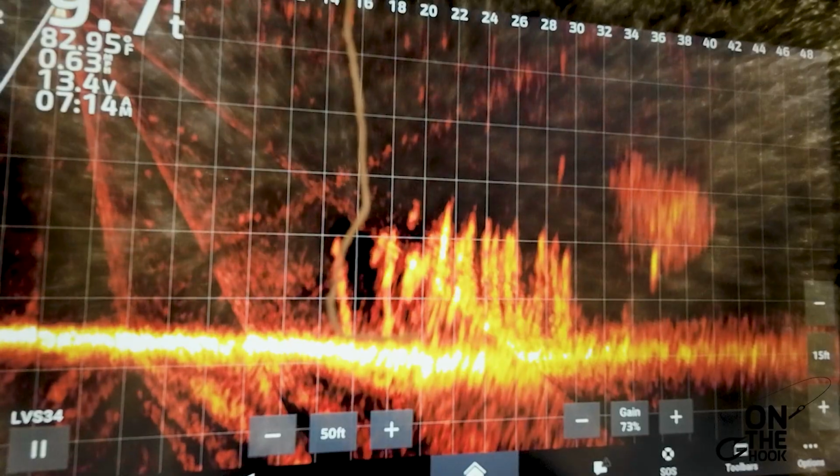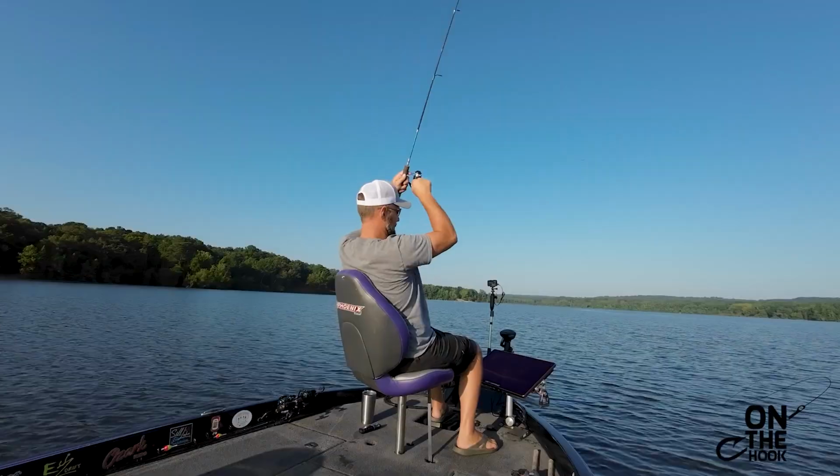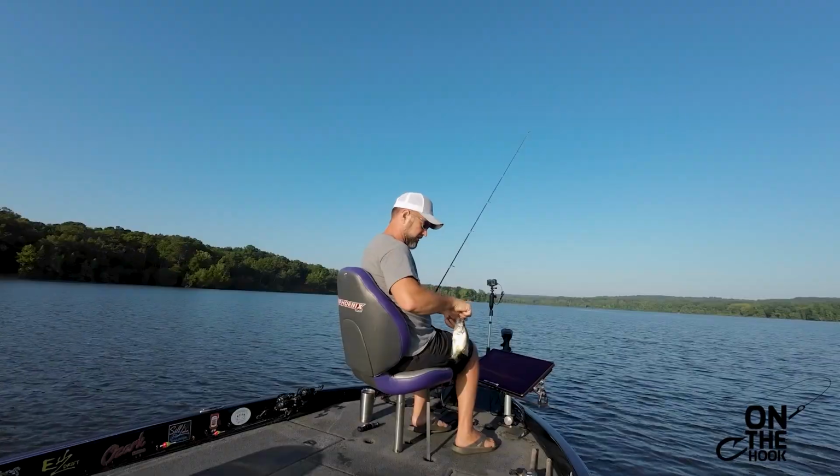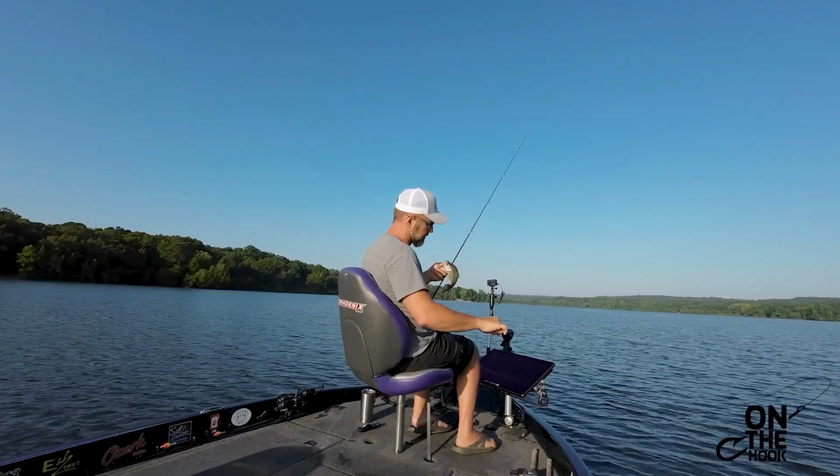I'm gonna concentrate on 9 to 12 foot of water. That's where they should be. Even in muddy water, even in clear water, 9 to 12 feet, you should be able to find all kinds of fish to put a limit together, to have a great time with a family, and to be able to put them in the boat.